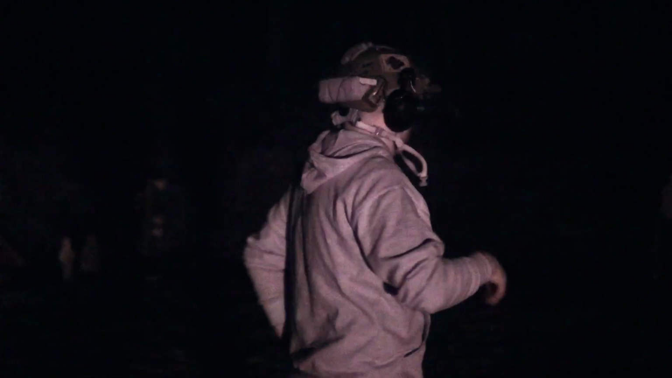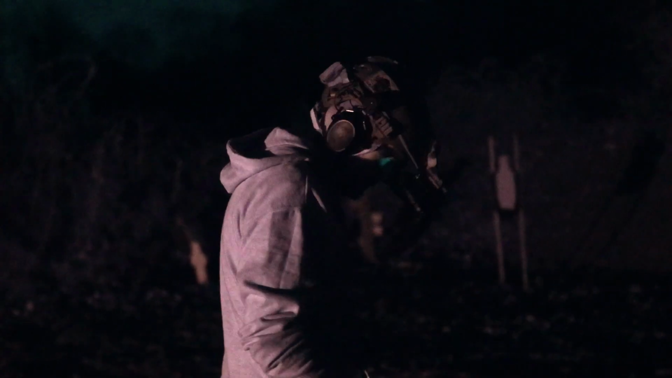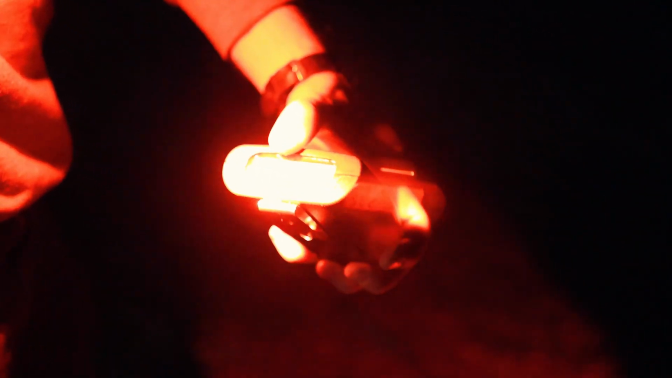Now what we're gonna do, get the nods on so I can see. Now what we're gonna do is from holster, I'm gonna draw, put 2 rounds into the far right target, but with one hand. So right here. All right, on the beep. All right, get this red light out. That was a 2.75. Okay, that was a 2.75.